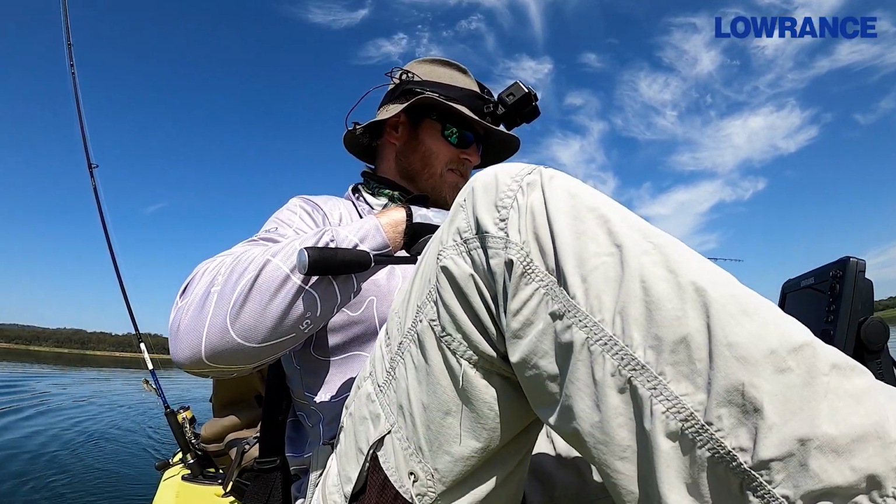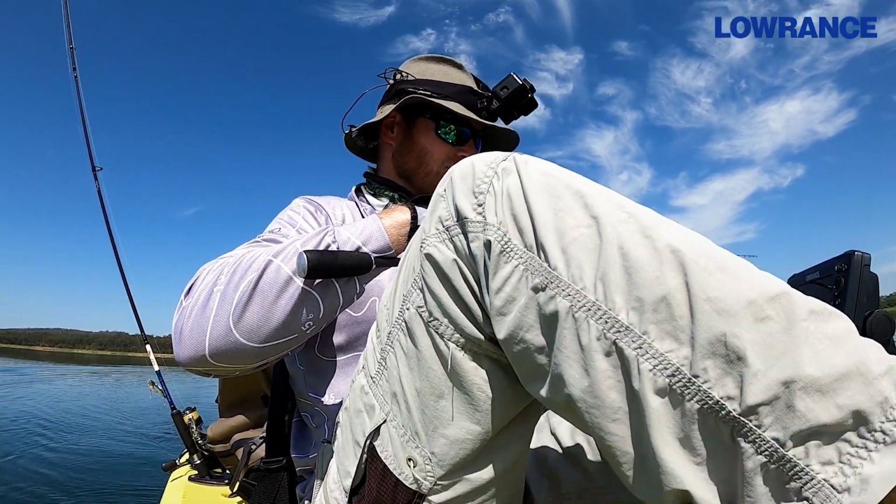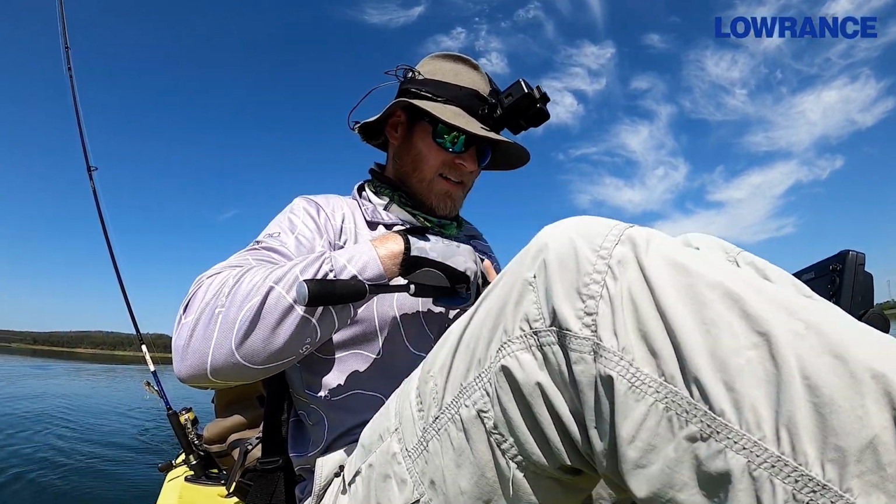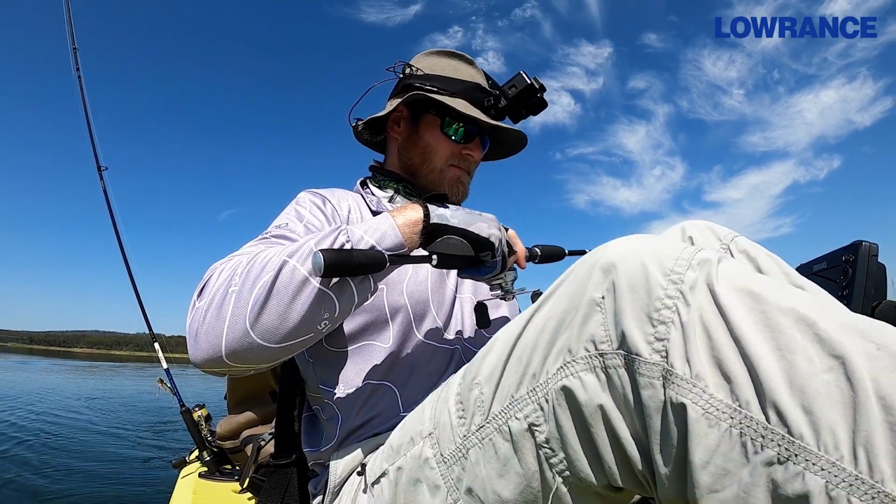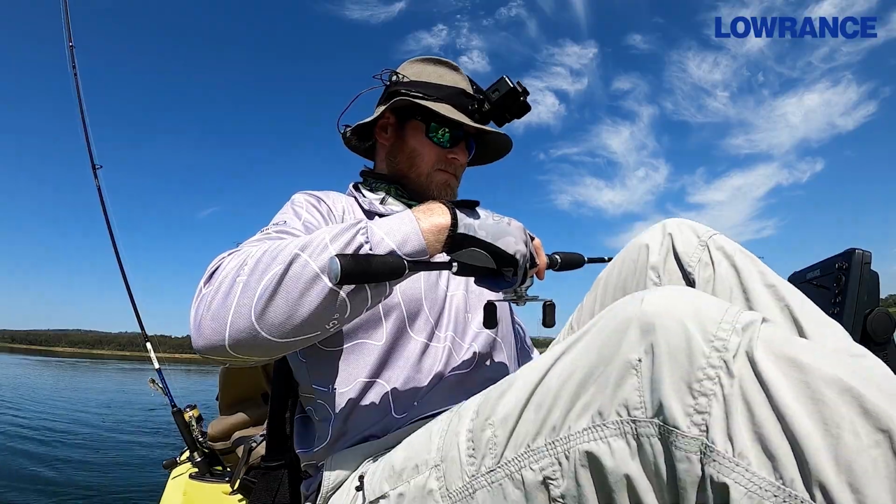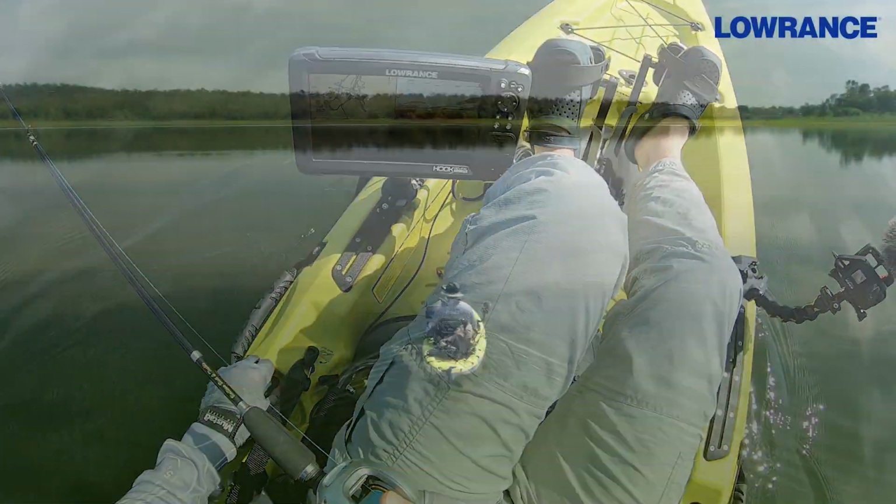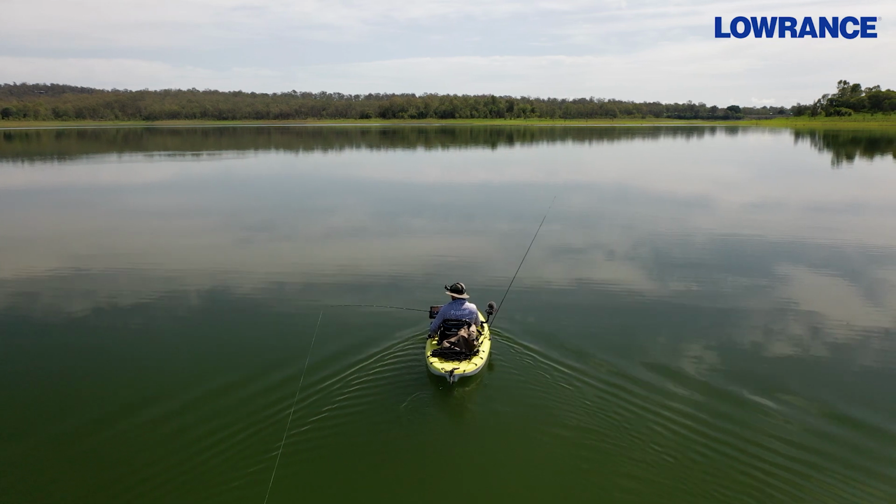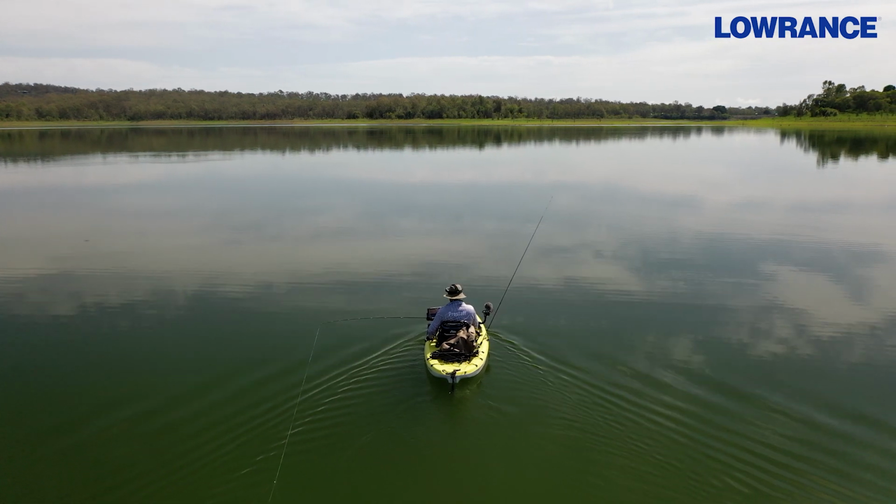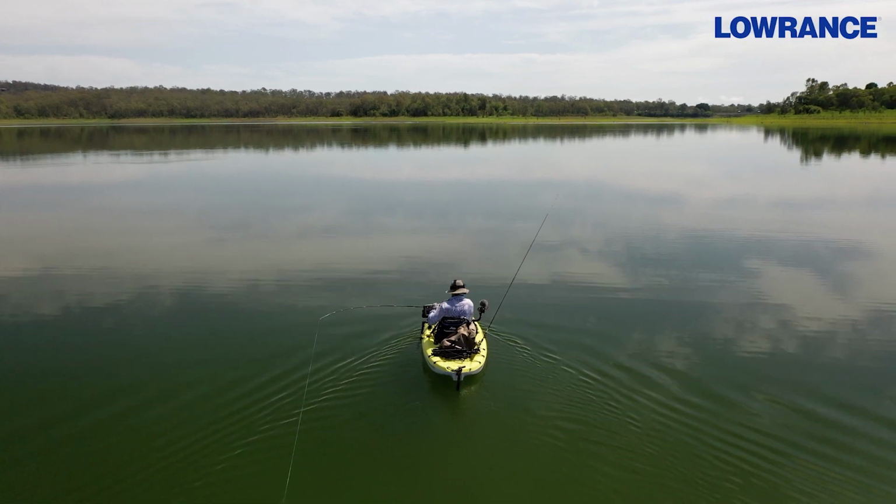Just using the GPS to go right back over where I marked those schools before. With a bit of luck, it won't be too long before this lure gets crunched. And I'm marking fish coming onto the screen right now. Oh, there was a touch. Oh, missed him. Oh, missed him again. Oh, got him that time. There you go. There you go.